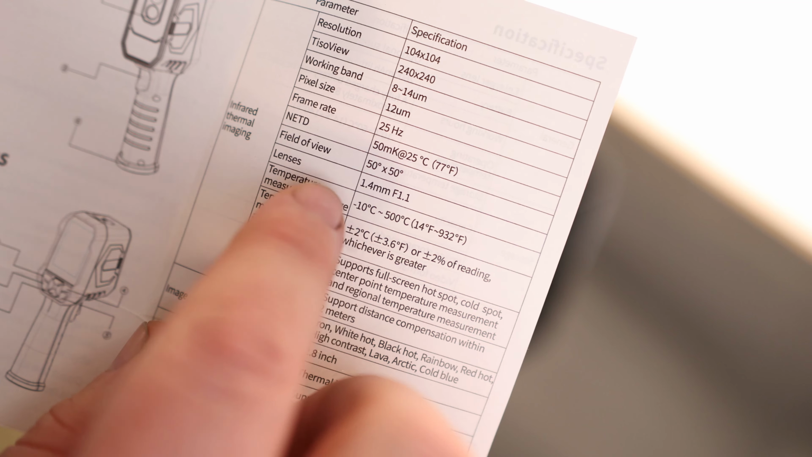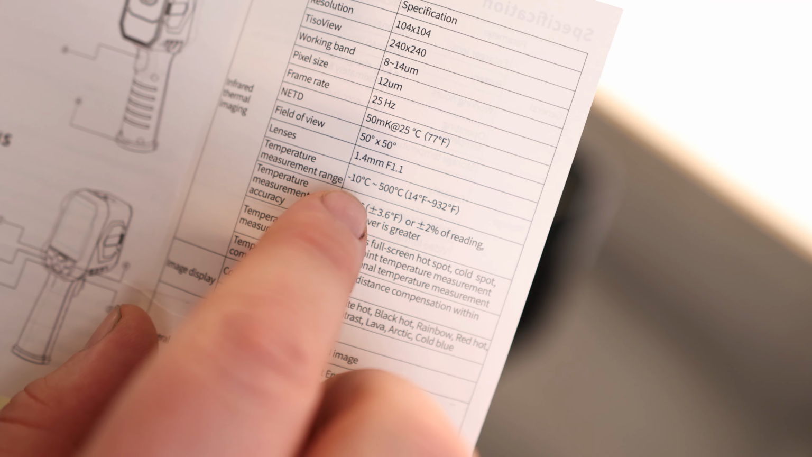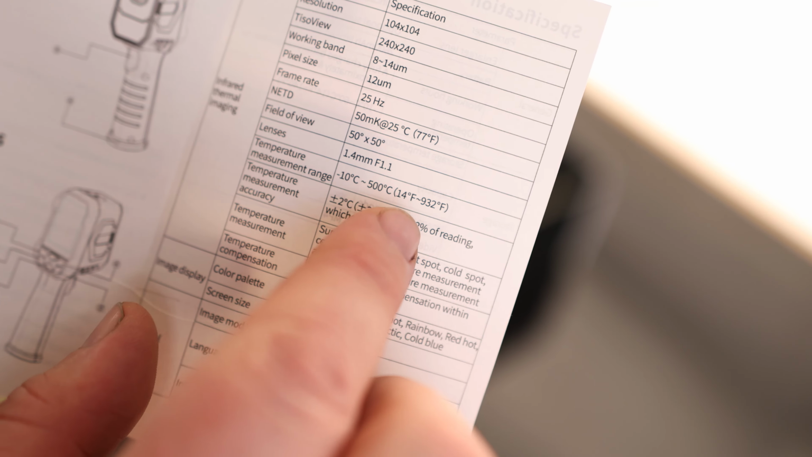Field of view is 50 degrees. Lens is 1.4 and is an f/1.1. Temperature measuring range is negative 10 degrees Celsius to 500 degrees Celsius. That is actually a very wide range.